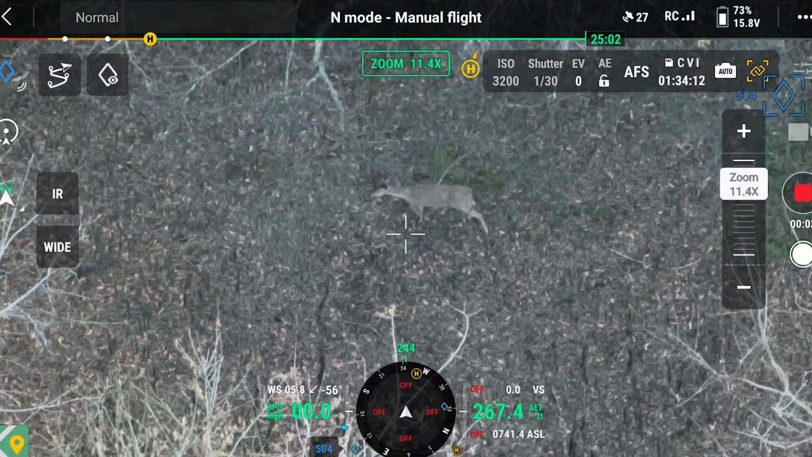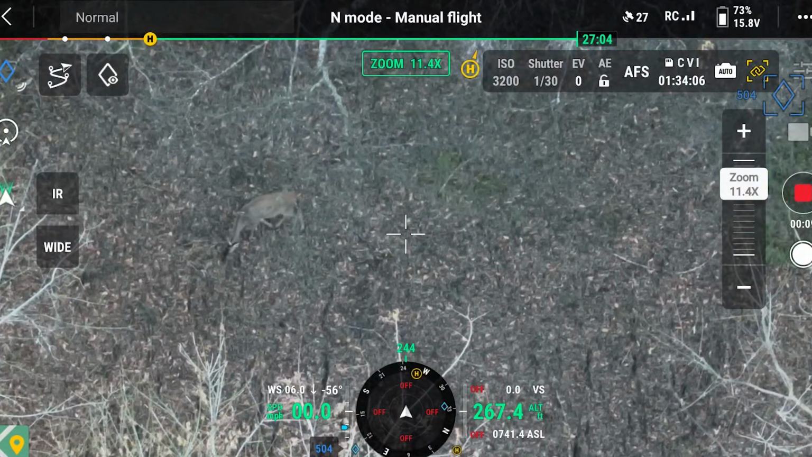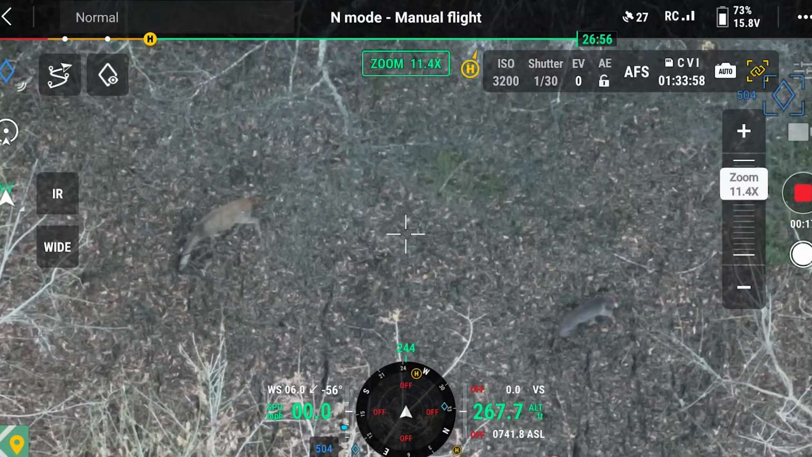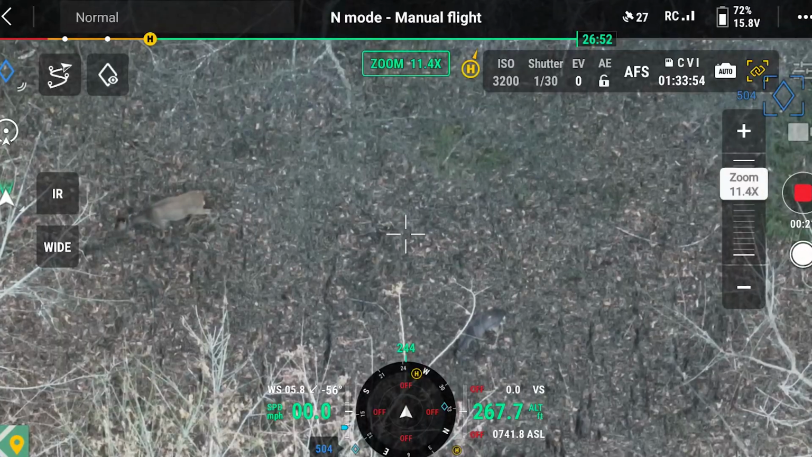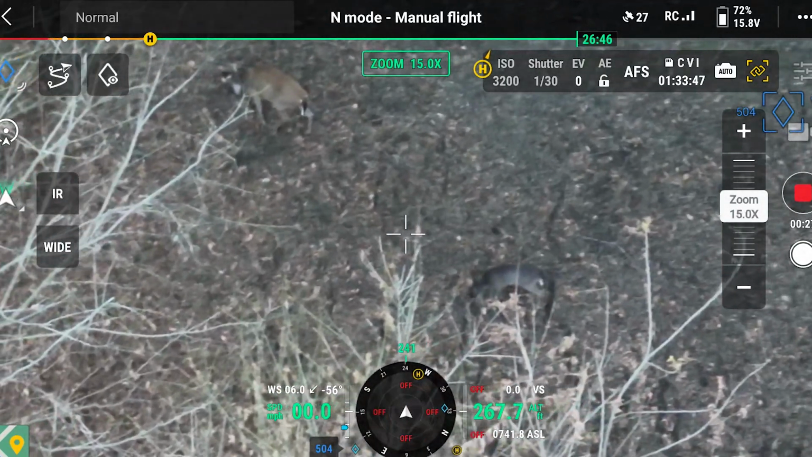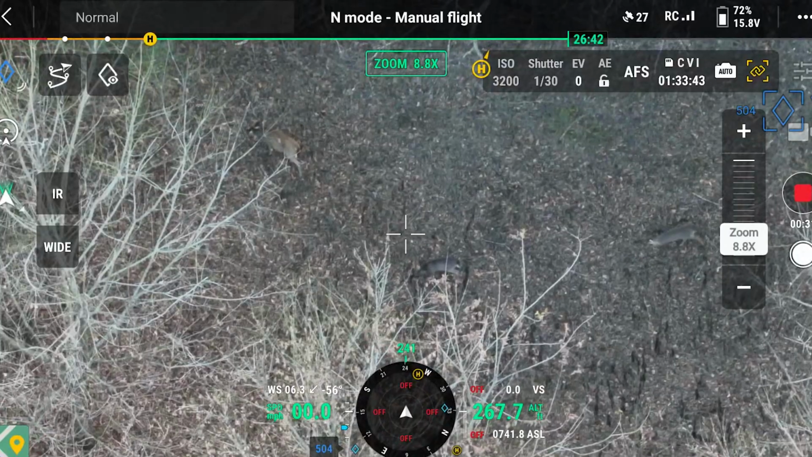So what we saw playing earlier, that might be this mom doe and a couple of fawns with her coming behind her. Yeah, that's what it was. That's what we were seeing. Here they are.